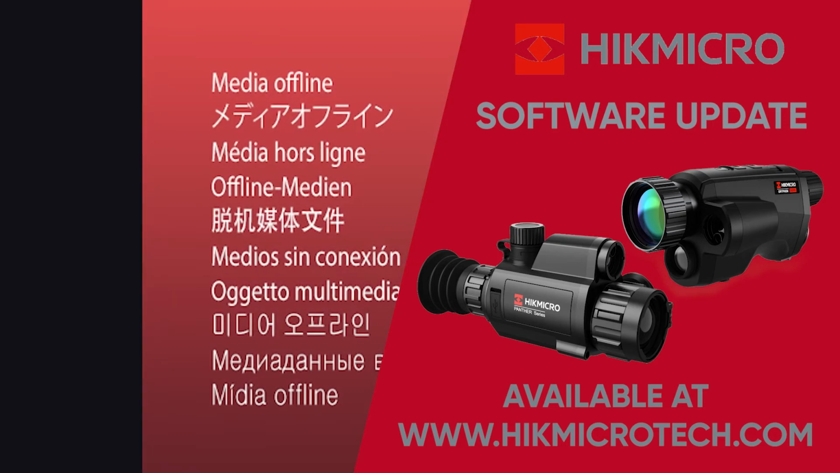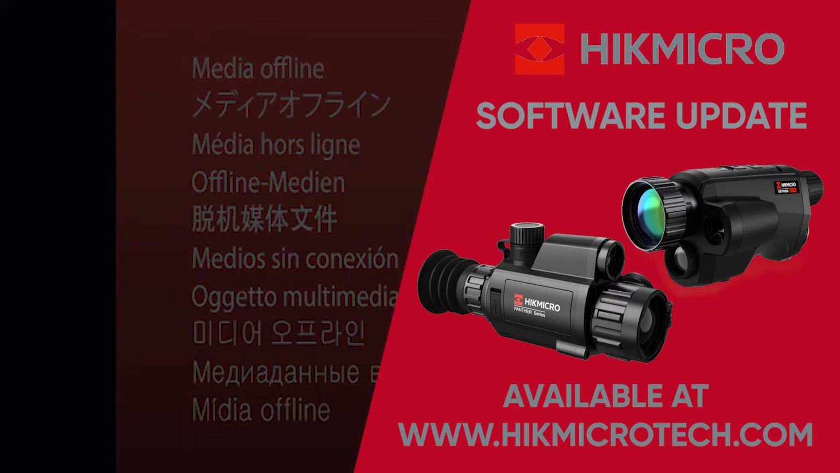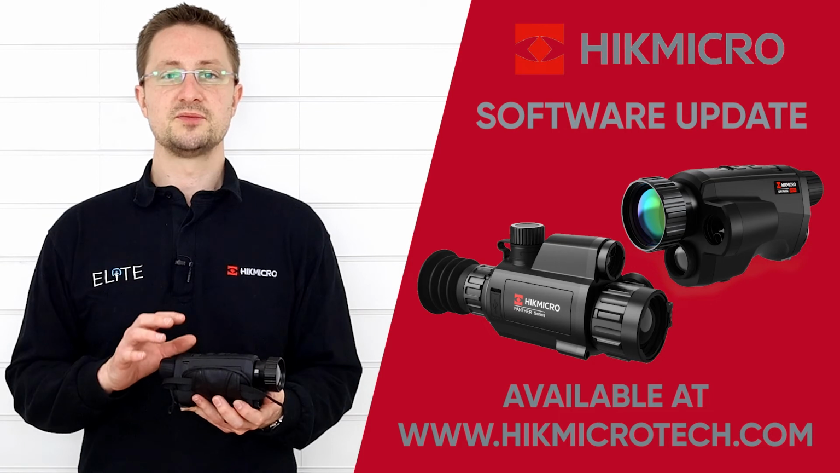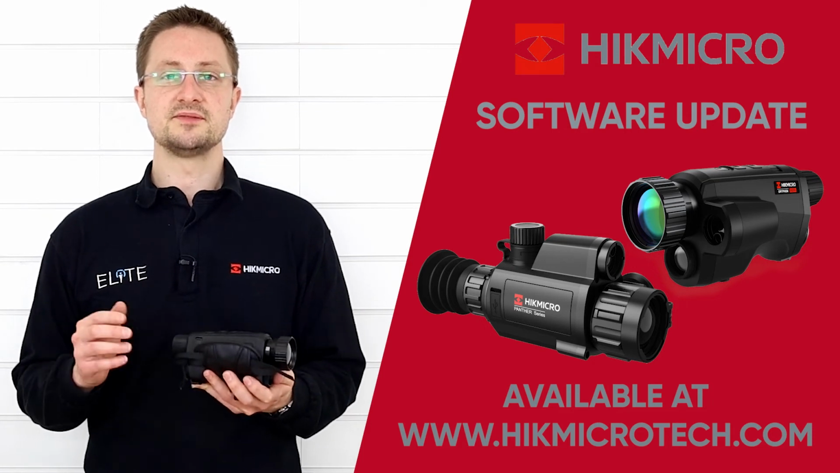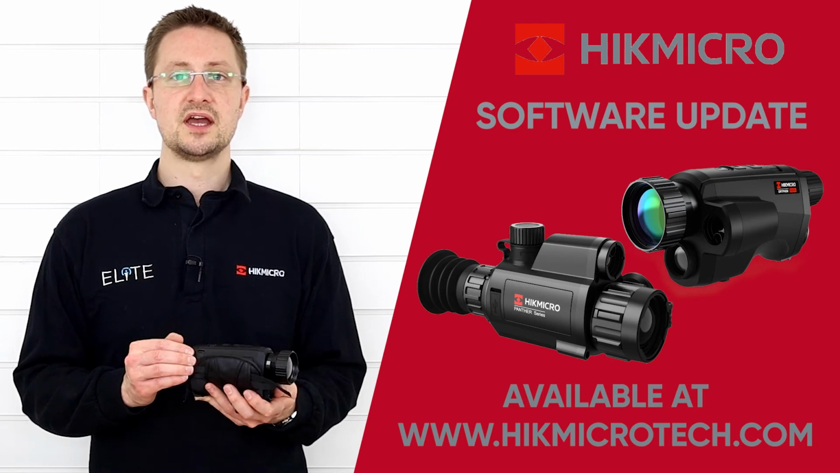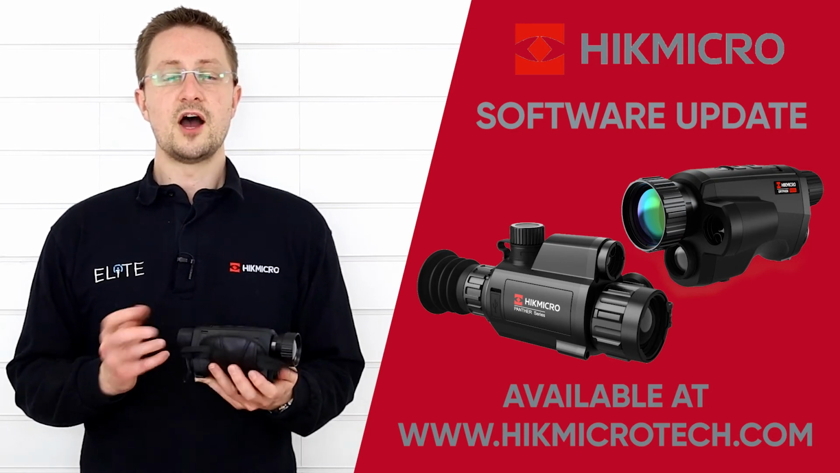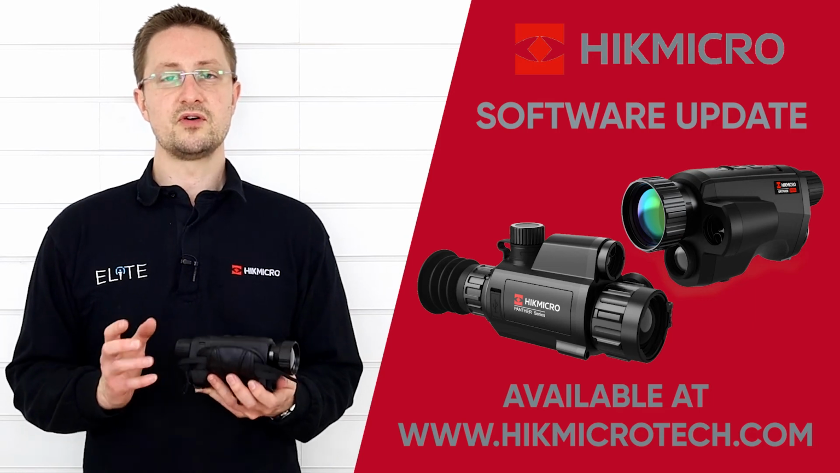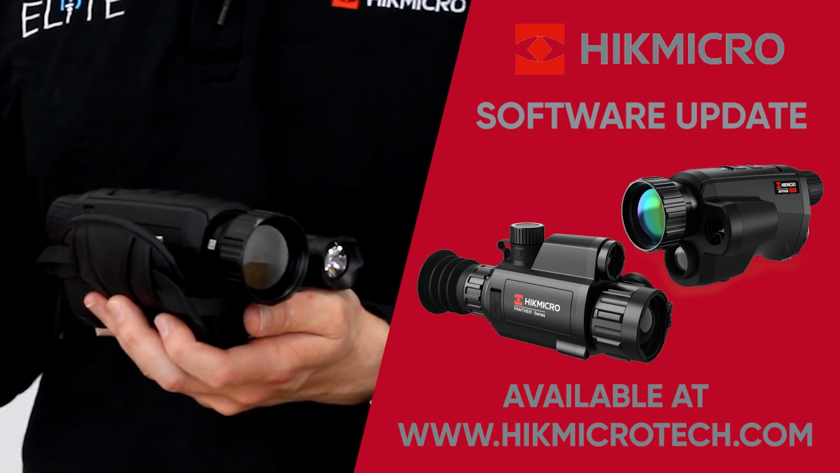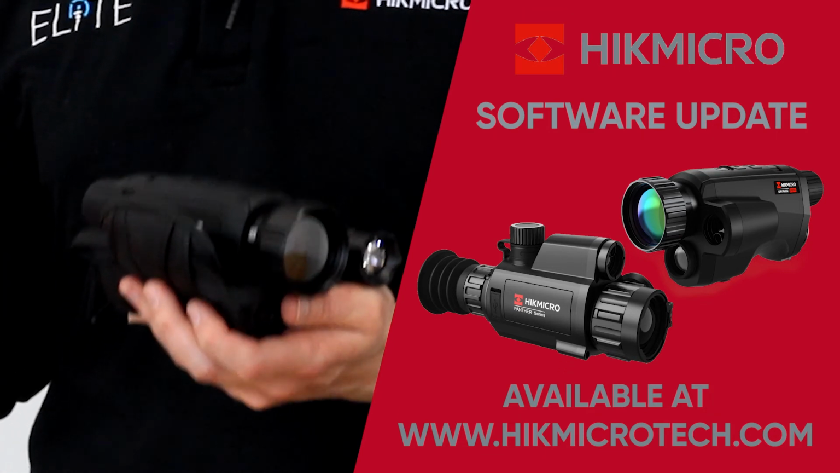You've also got the option to use the HIKMICRO Sight app, although some of the first units that we shipped didn't have a version of firmware that's compatible with the app. So you would need to manually download via your computer, transfer via USB, but then once you've done that, future updates can be delivered from the app. I'd recommend anybody who's got a Gryphon or a Panther to start by updating to this latest firmware via their computer, and then all the future updates, we know they'll be compatible with the app.